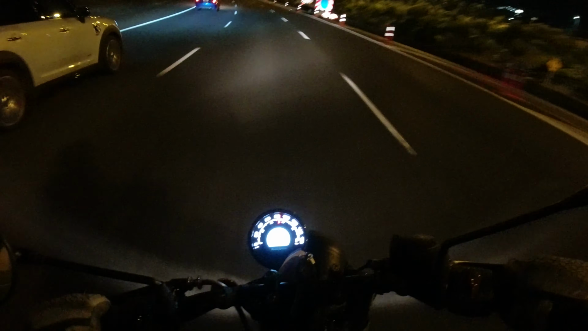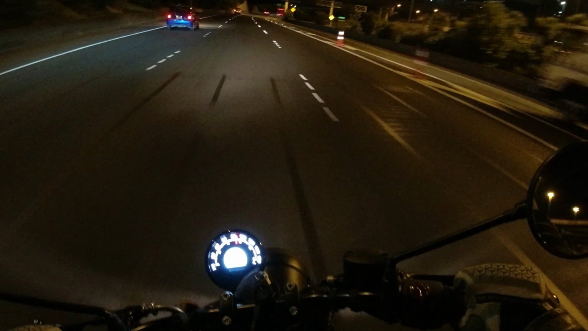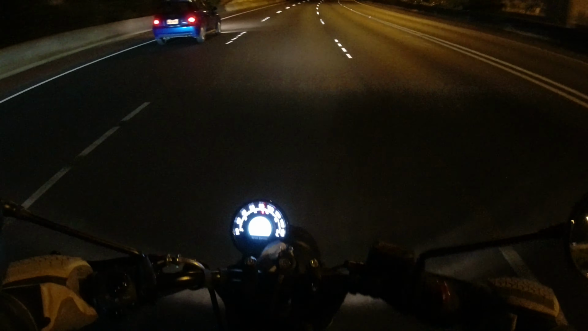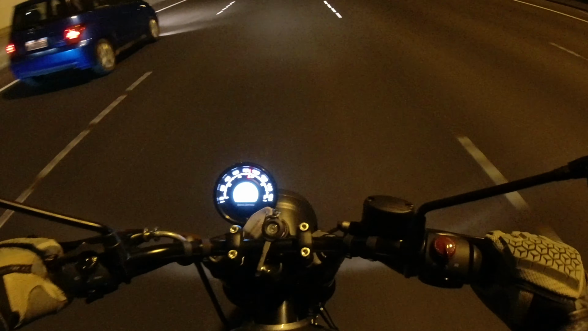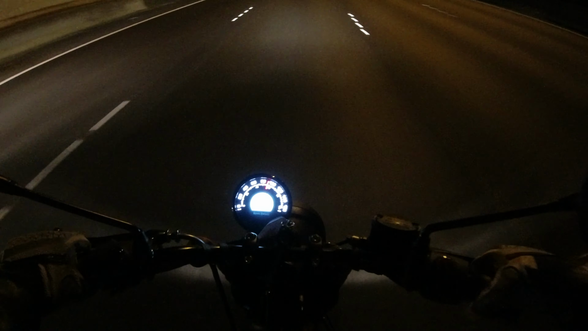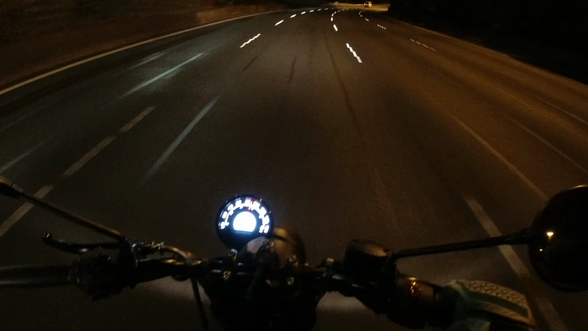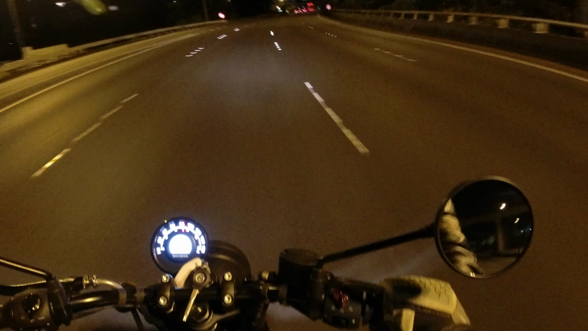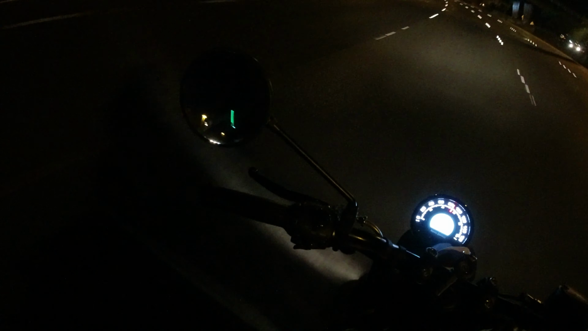In a way, the power delivery is kind of reminding me of a scooter. Sort of just the way you twist, and the bike slowly moves forward. You can hear the single-cylinder engine humming along, but there's no haste or anything to it. Unless you're below 50 kilometers an hour, it's just a gentle, slow-moving thing. And honestly, I think I'm alright with that now.